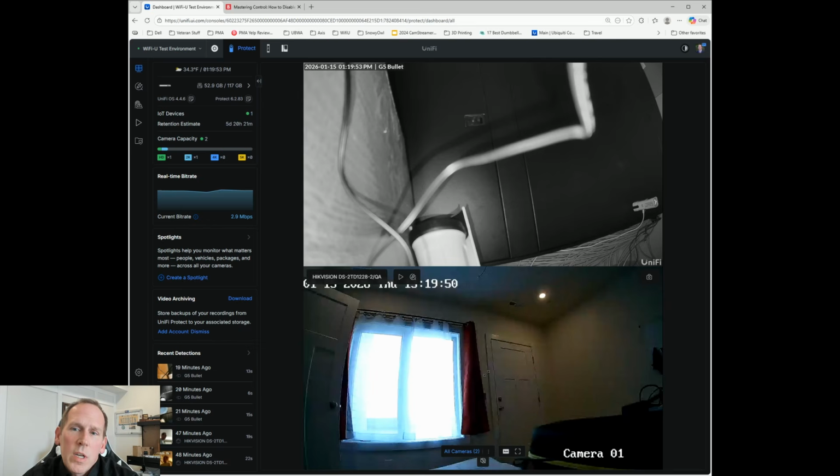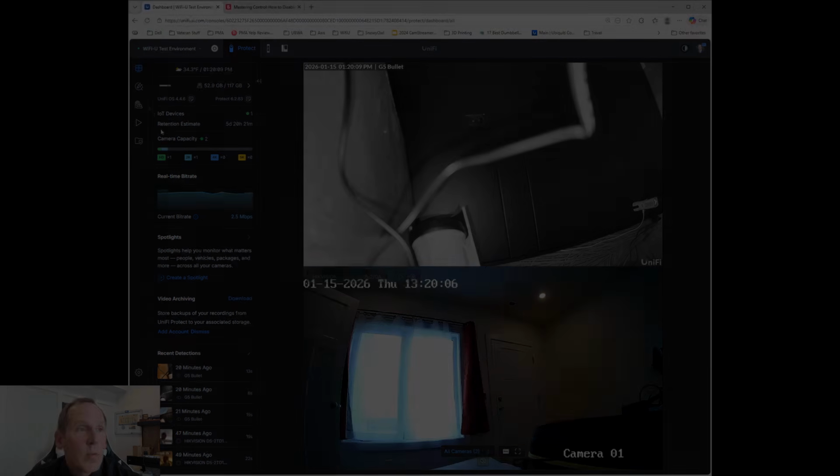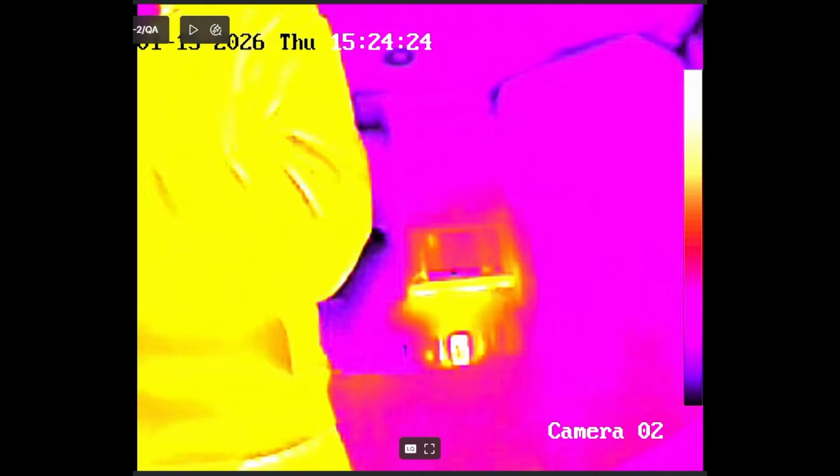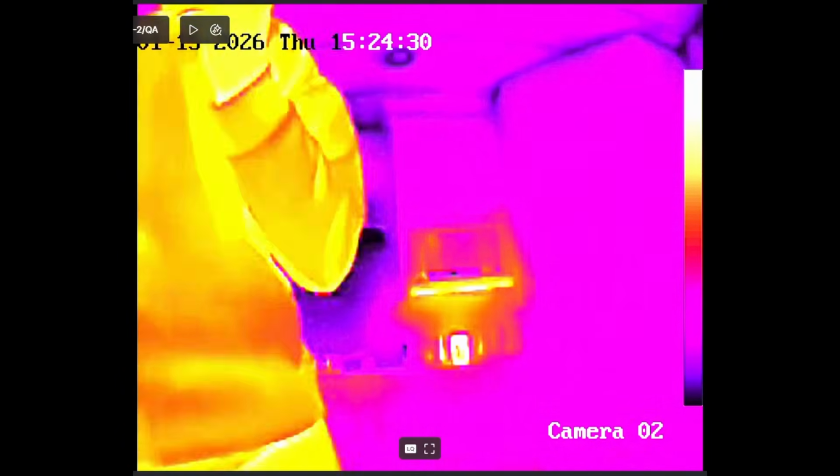So that's one of the issues if you go to bring a thermal camera into UniFi Protect, is that if it's a bispectral camera, you're going to have a hard time being able to select the feeds. So you can see here, it's using the visual feed, and the AI port is no longer selecting that thermal feed. So now you're probably wondering, does a thermal camera actually work in UniFi Protect? And the answer is yes.